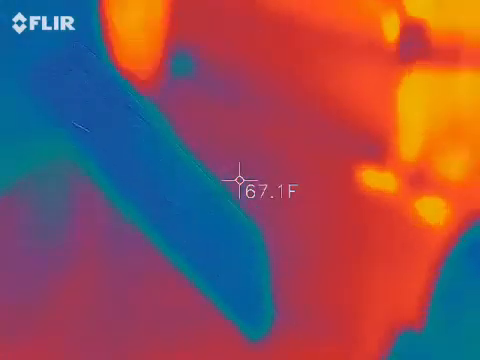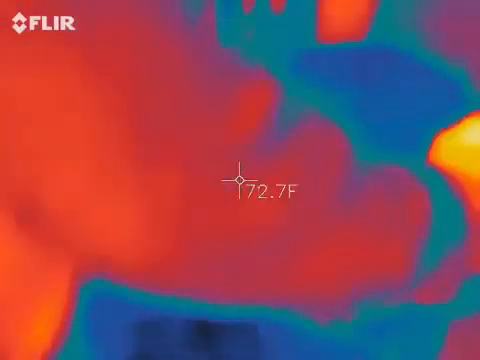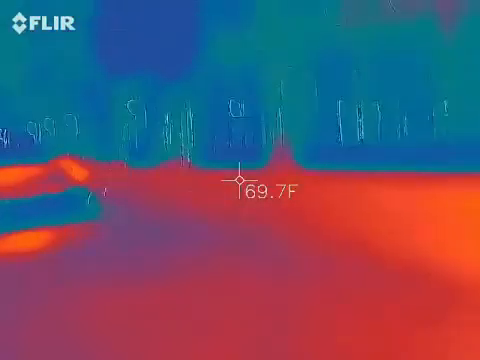Hey, look. She can't do both. Yeah, sorry. I will grab the throw. Careful, there's a pothole. I knew I was missing something.